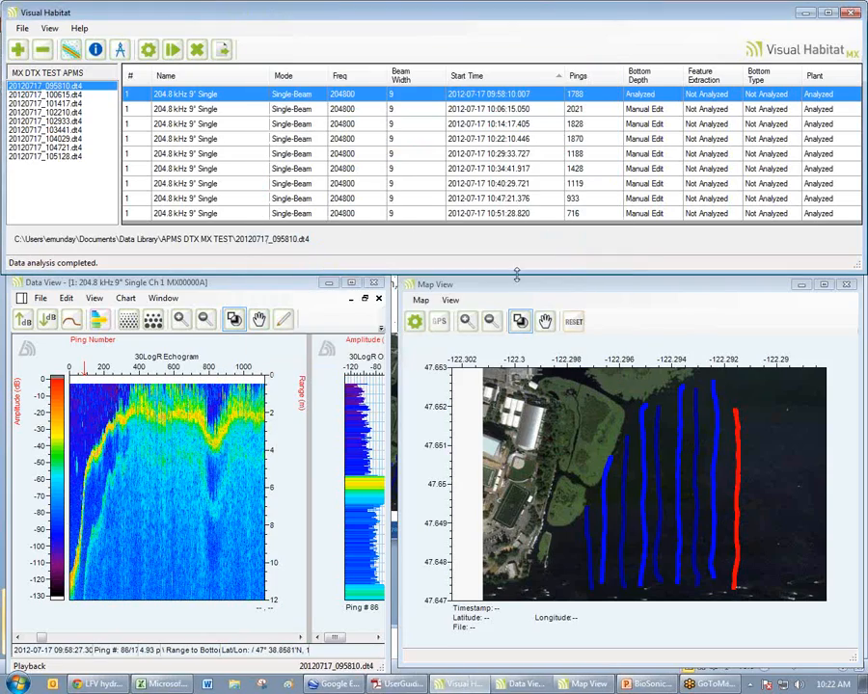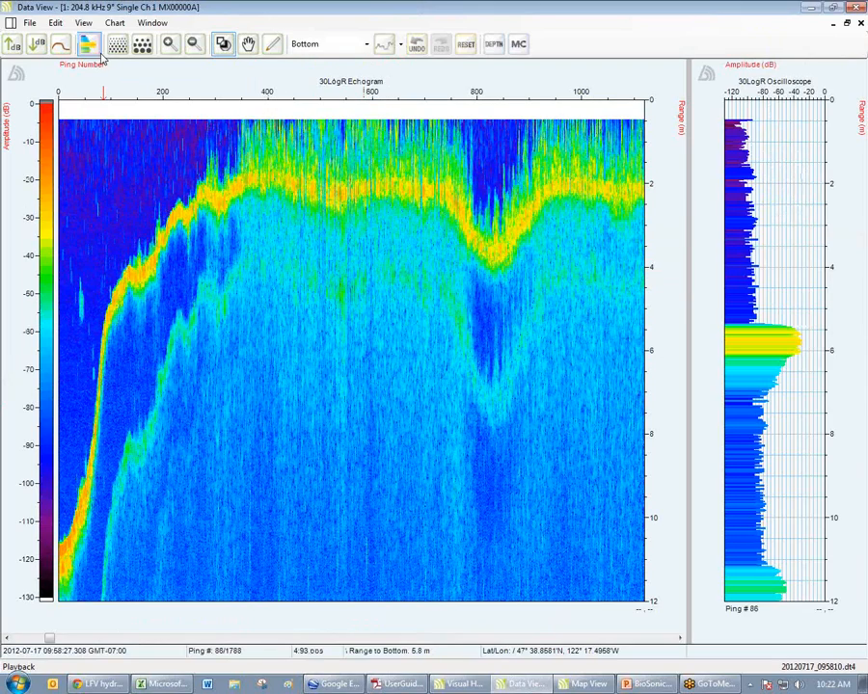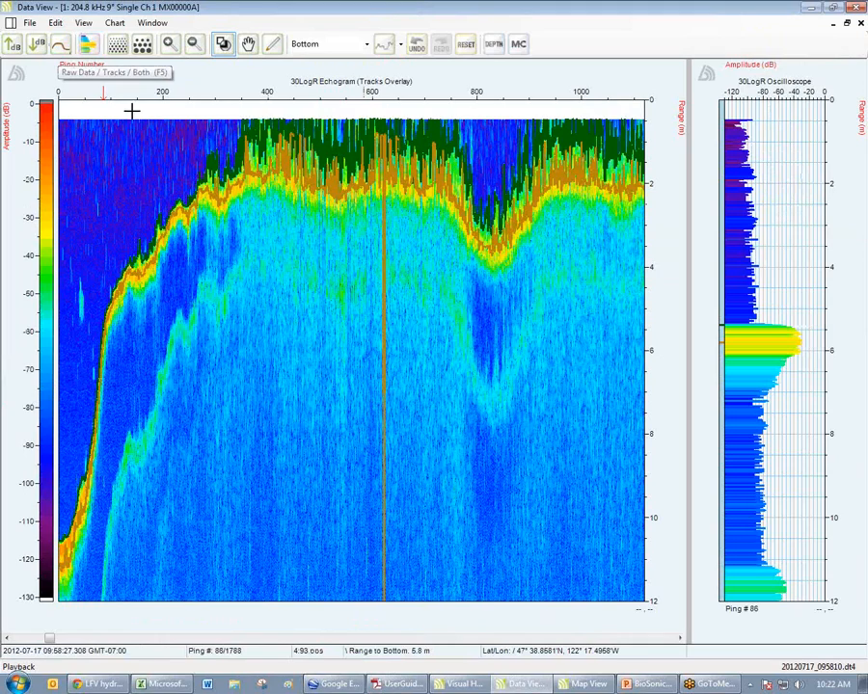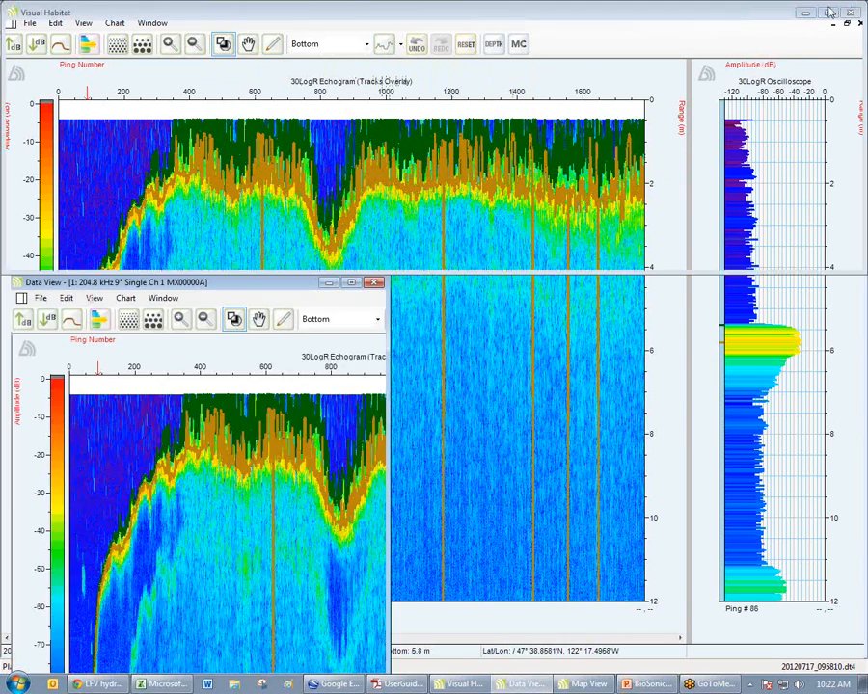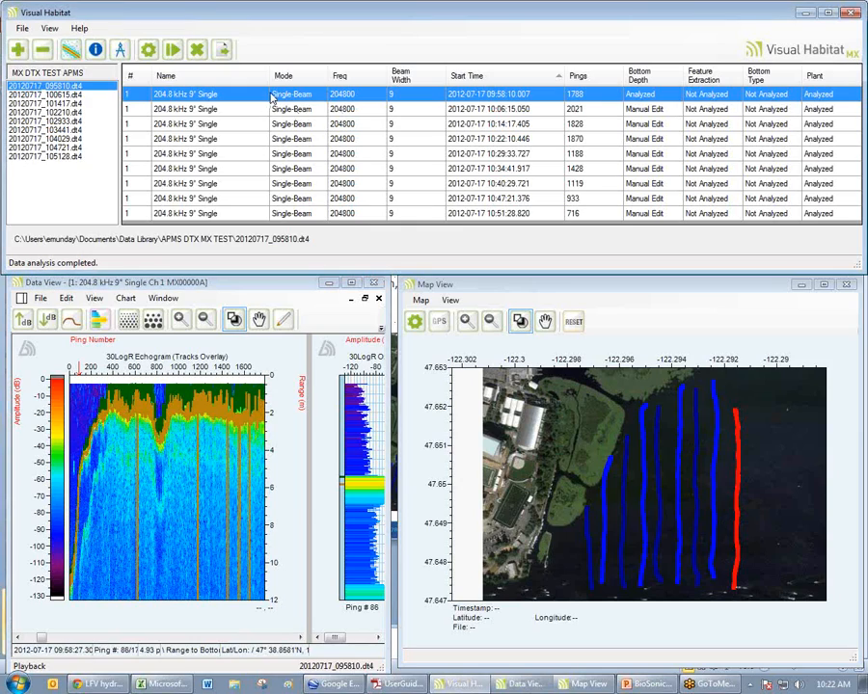Now, as I've stated, the vegetation is extremely dense here. And so now I can view my bottom track and overlay it over the echogram view. And I can see that the bottom line is drawing up into the plants quite a bit. So I may want to adjust this and redo it.